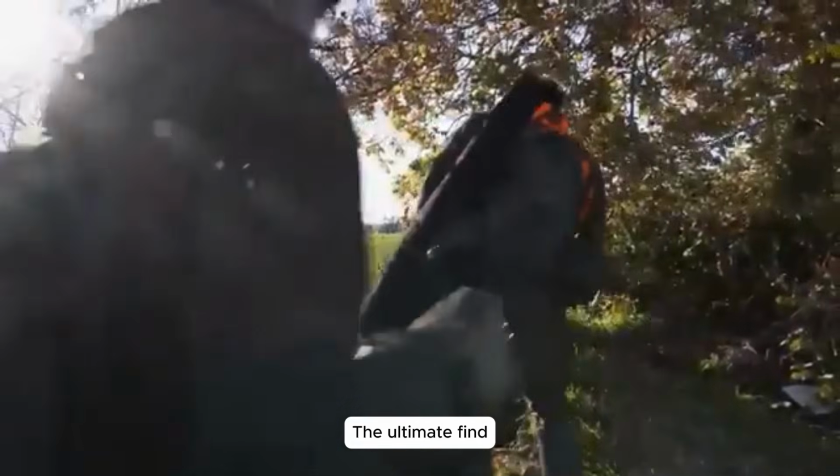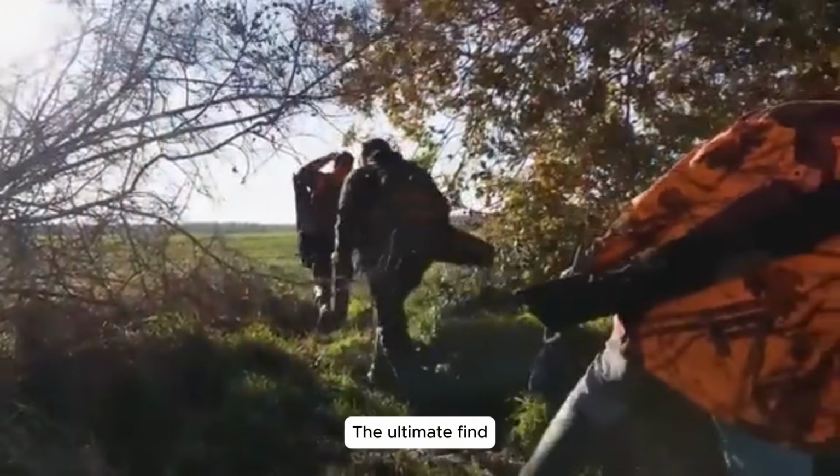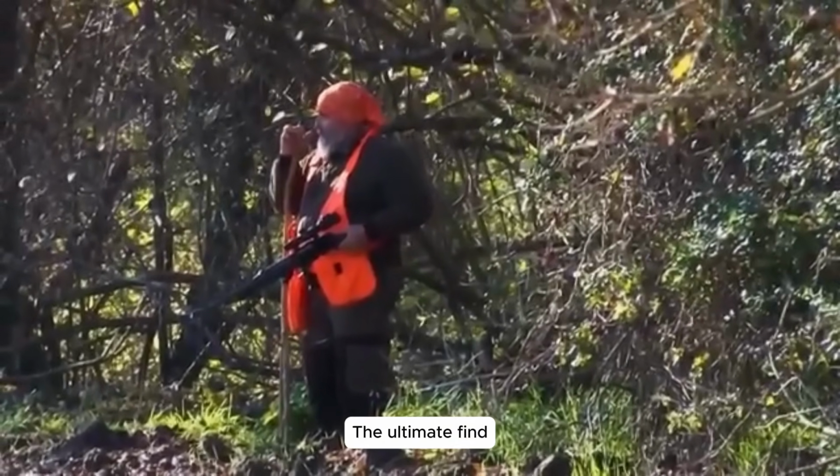I aimed and fired, the shot ringing true. This victory ignited our team's spirit, reinforcing our mission to safeguard the land.